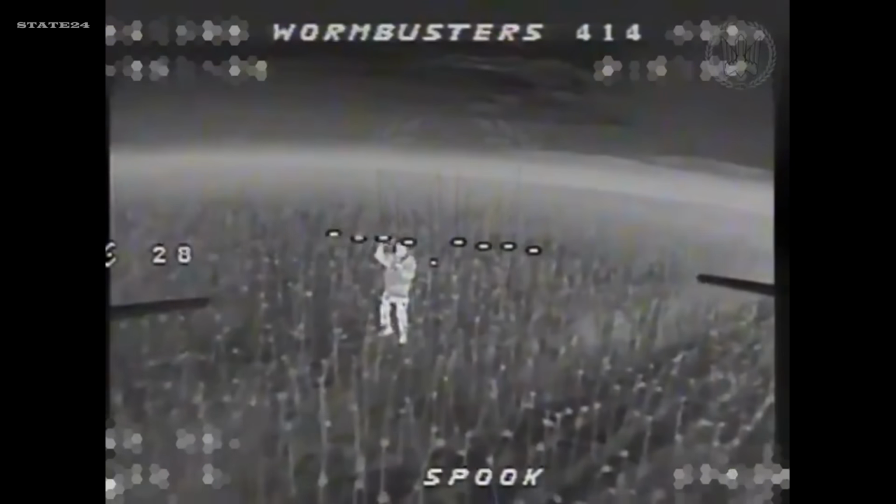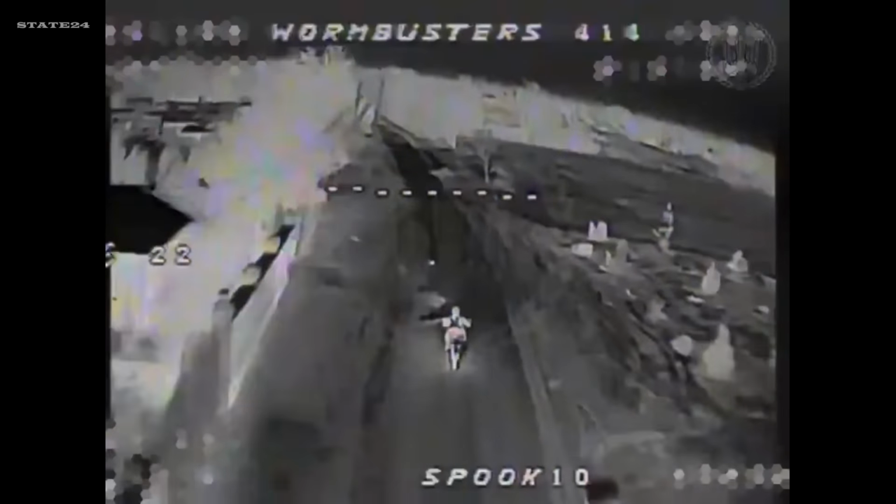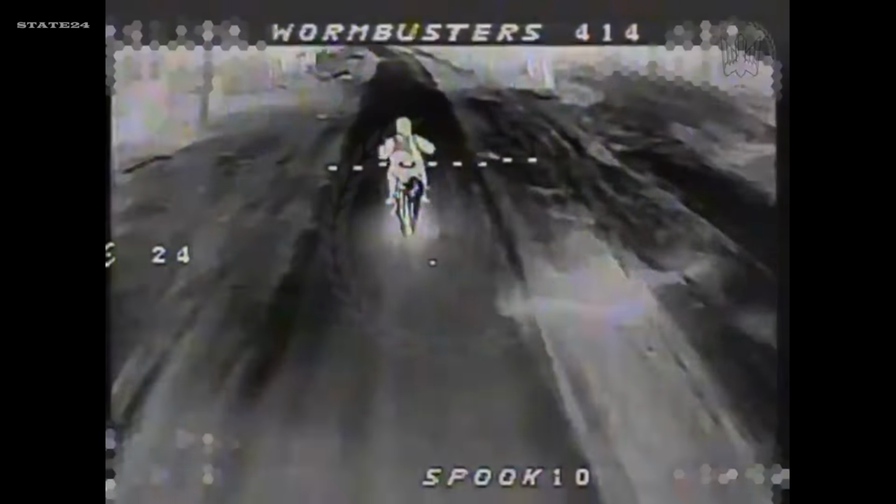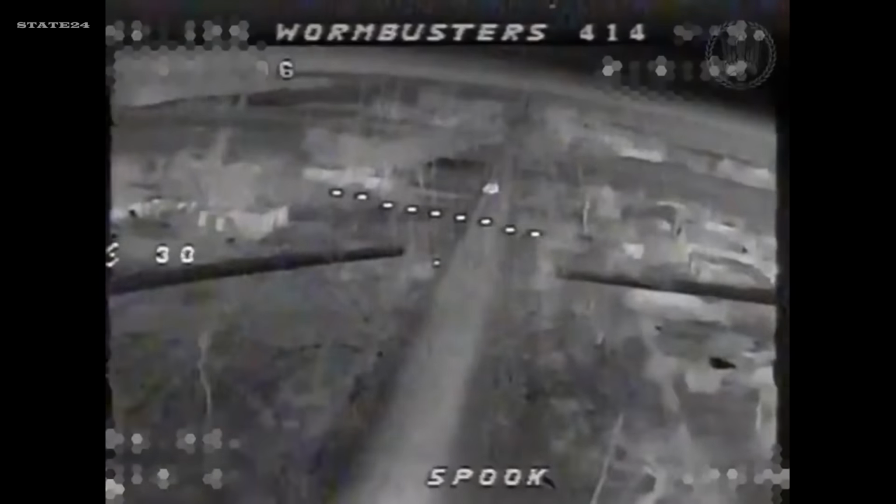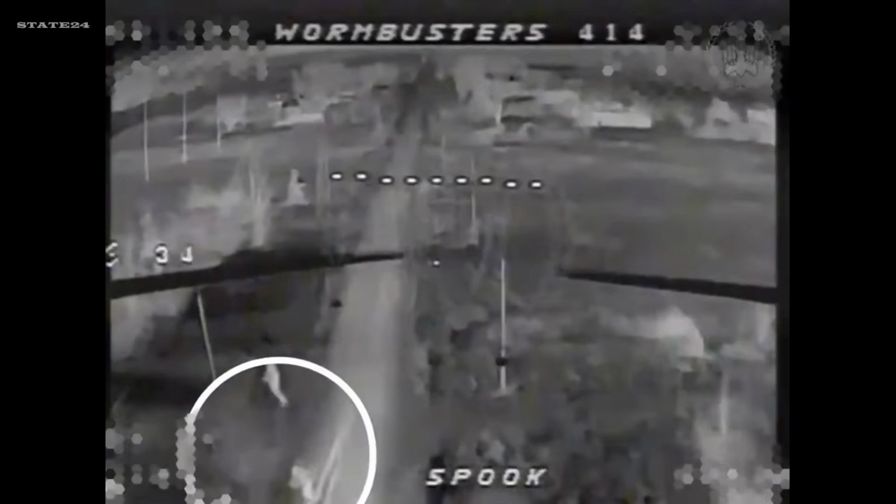Night Operations, FPV Wormbusters, Ukraine's 414th Brigade. Russian soldiers moving under darkness, vehicles repositioning between positions. They thought the cover of night would hide them. No thermals scanning from above, no drone buzzing in their ears. Or so they believed. Watch the footage closely.